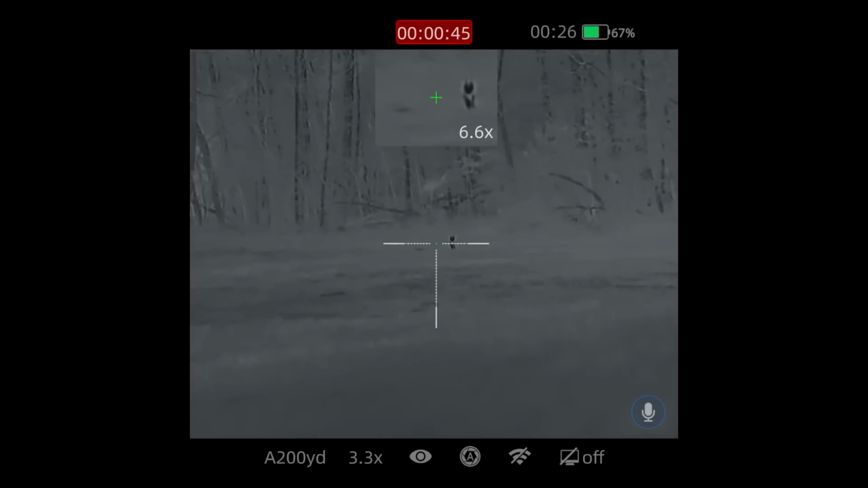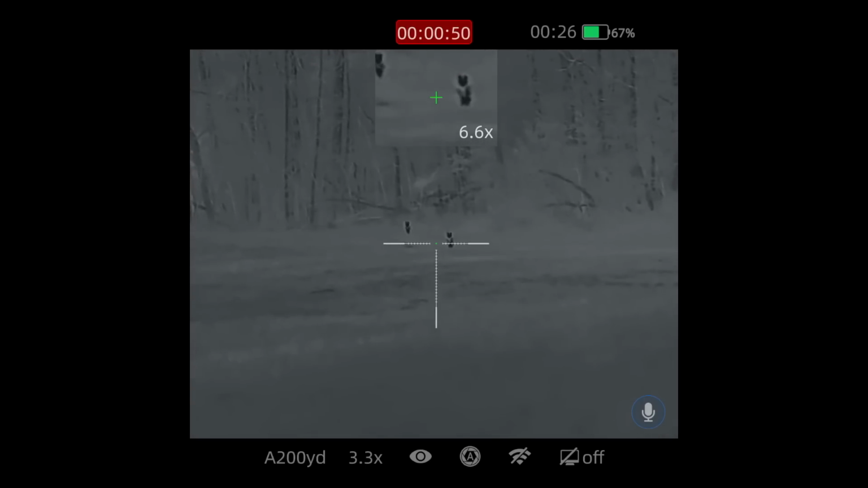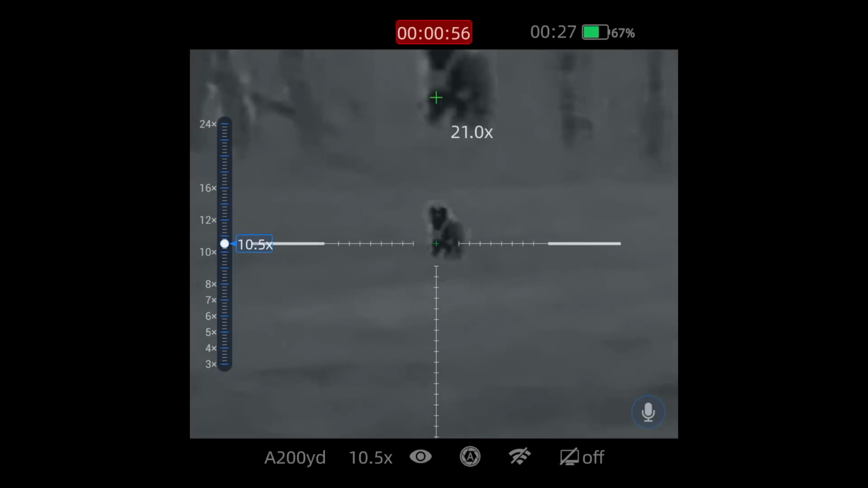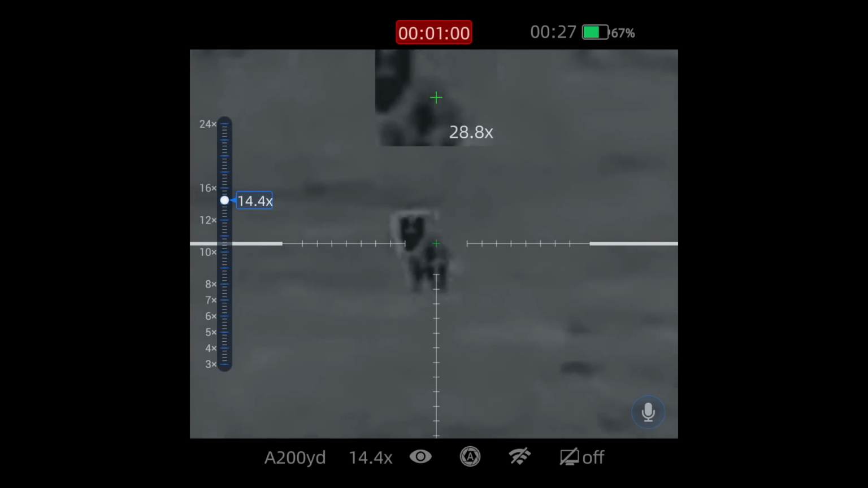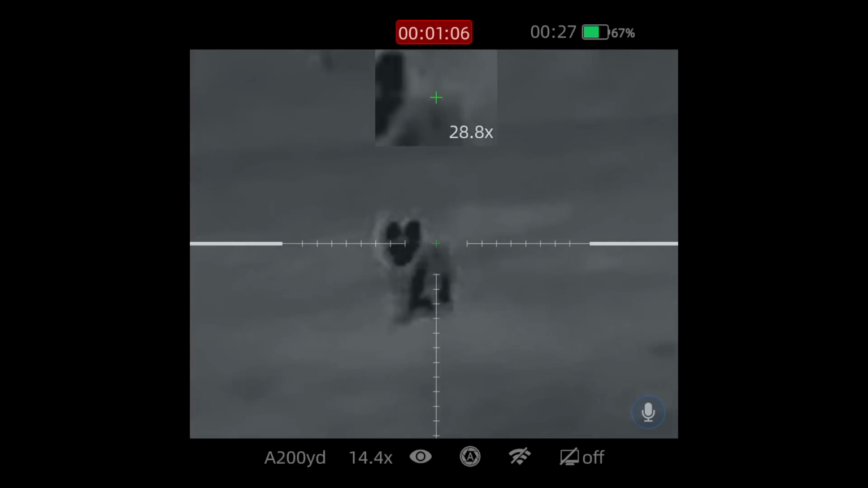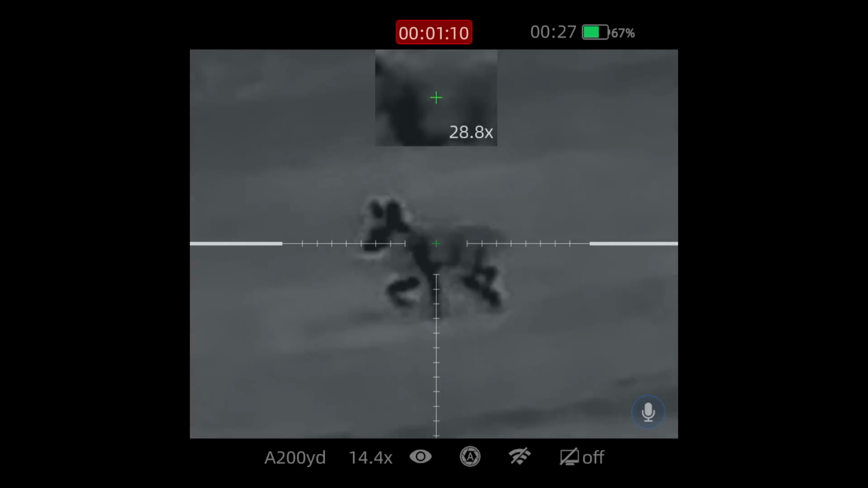You're shooting this one. There's a second one. I'm on the dog on the far left. I'm ready. Count. 2.